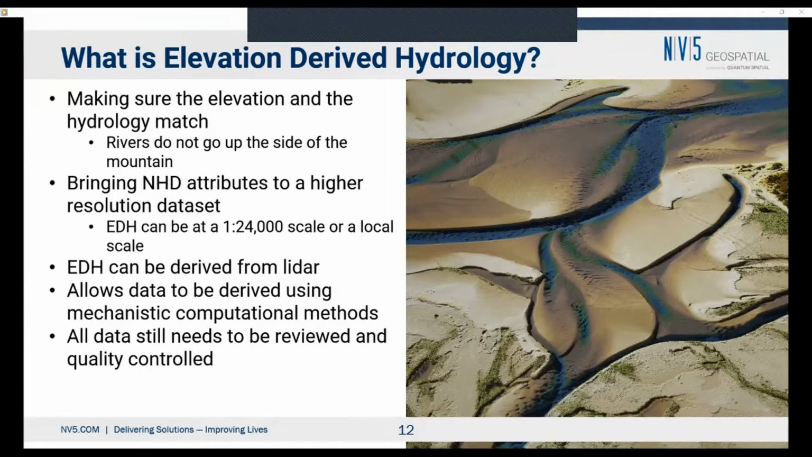And really, it brings together the hydrology or hydrography with the elevation. Make sure that we're not going up sides, water's not flowing on the sides of mountains. It also brings the NHD attributes to a higher resolution. We can either do it at the 1 to 24,000 scale, or we can go to a much higher resolution looking at smaller tributaries.